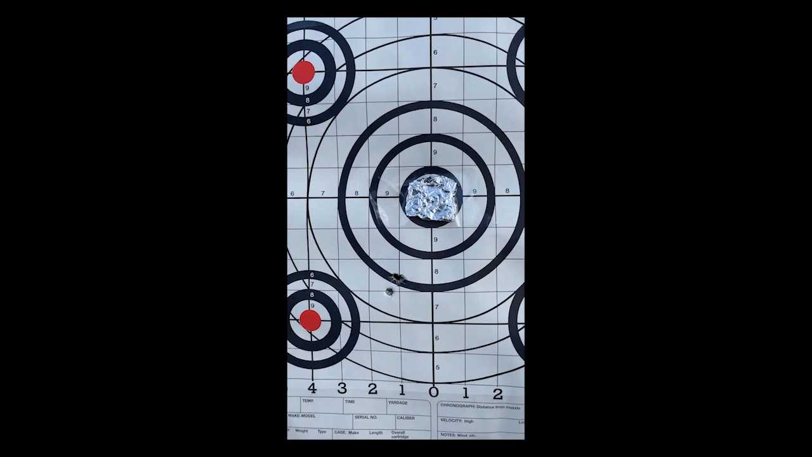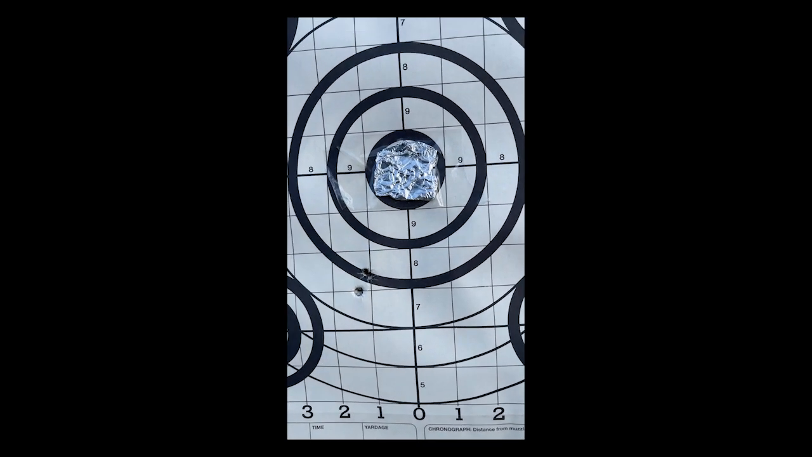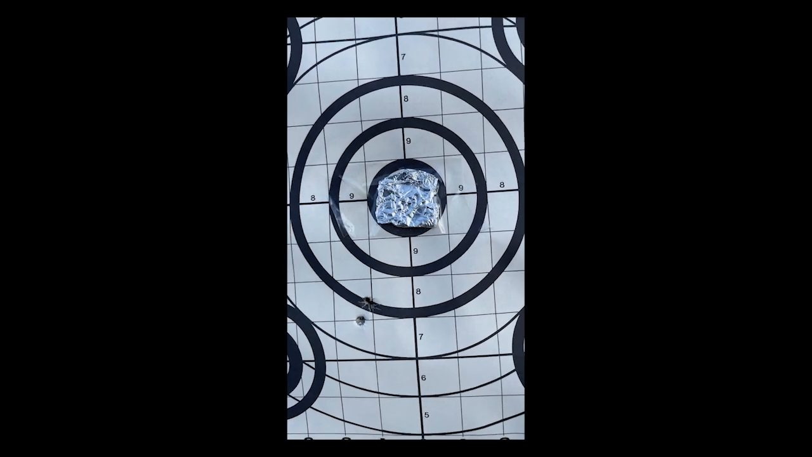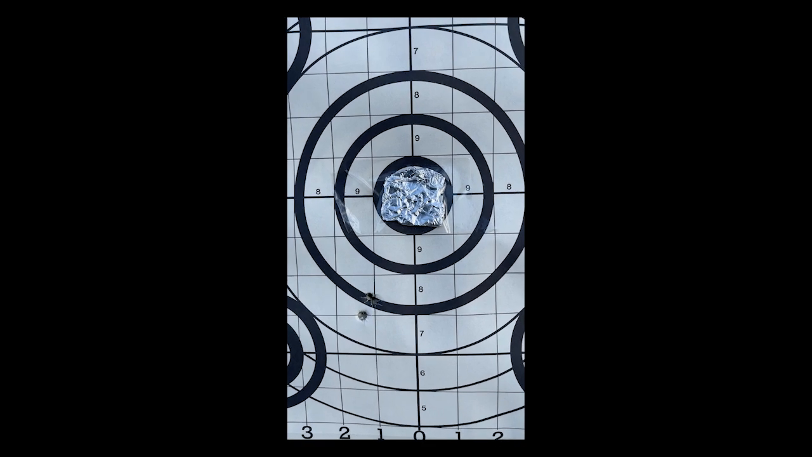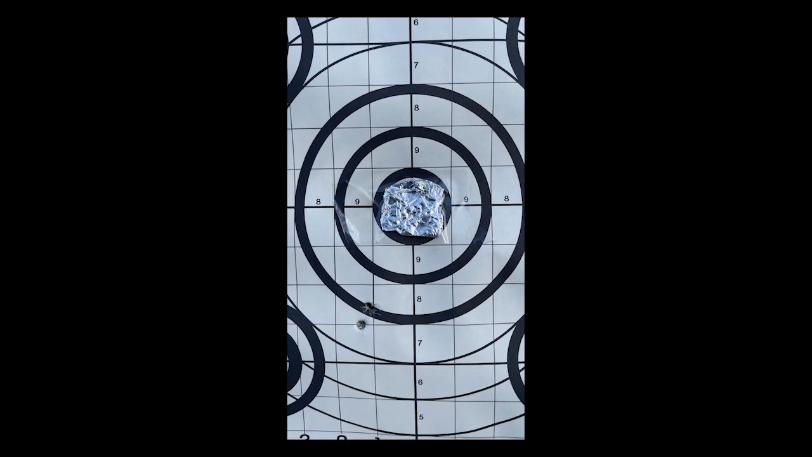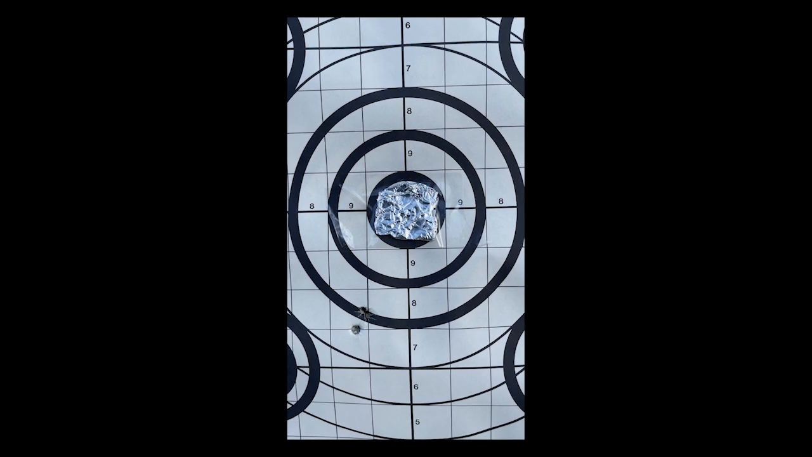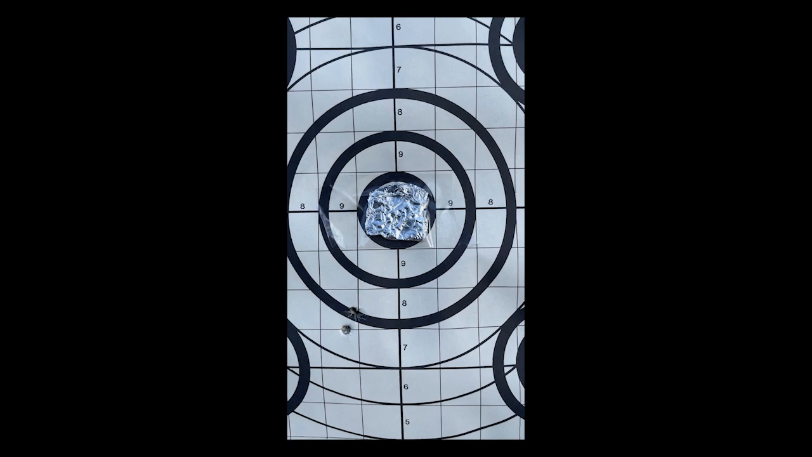So guys, just as we saw through the scope, I put my 3 group shot there. One's a little flyer, two through the same hole, one there. Such a consistent little unit, this GSCI. So I'm going to go and change the reticle, move it down to that point. I've got a pretty good view of it, so it's going to be pretty easy to do. It doesn't have a one-shot zero like the Infra, but I don't think I'm really going to need it. I've got no idea where it is.